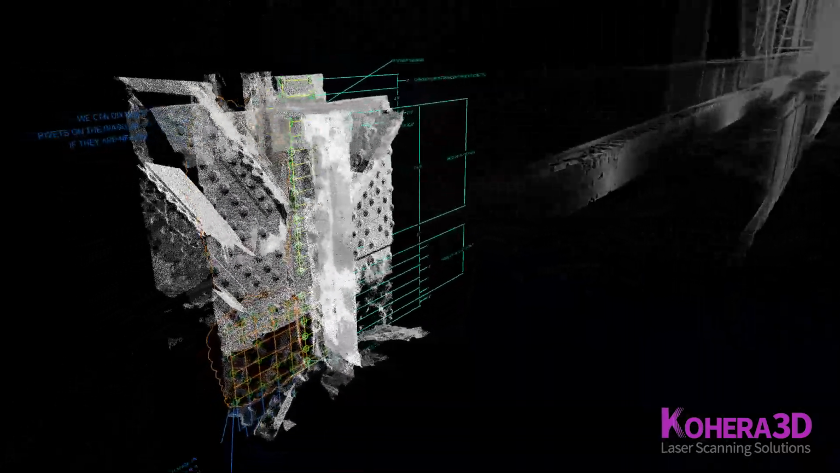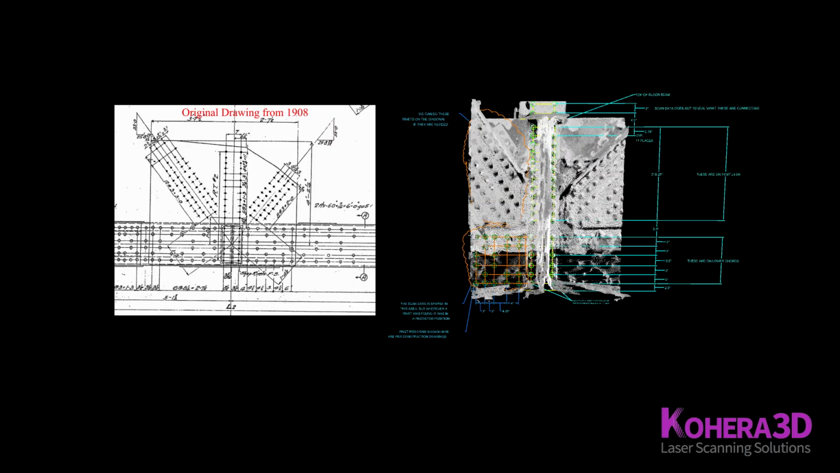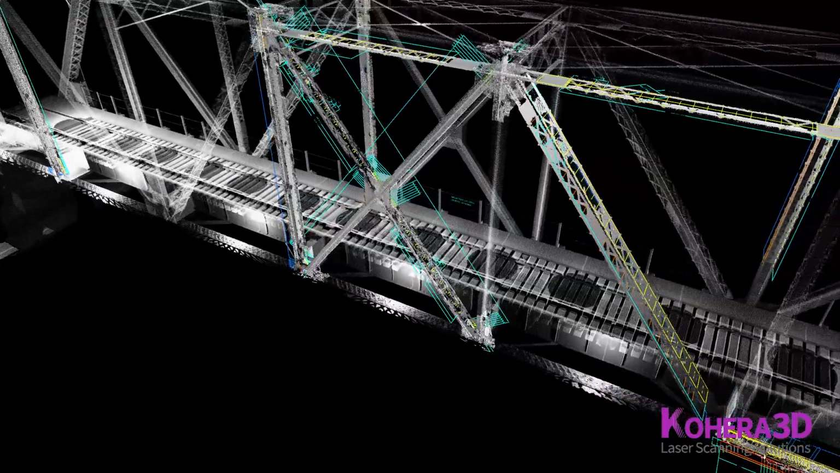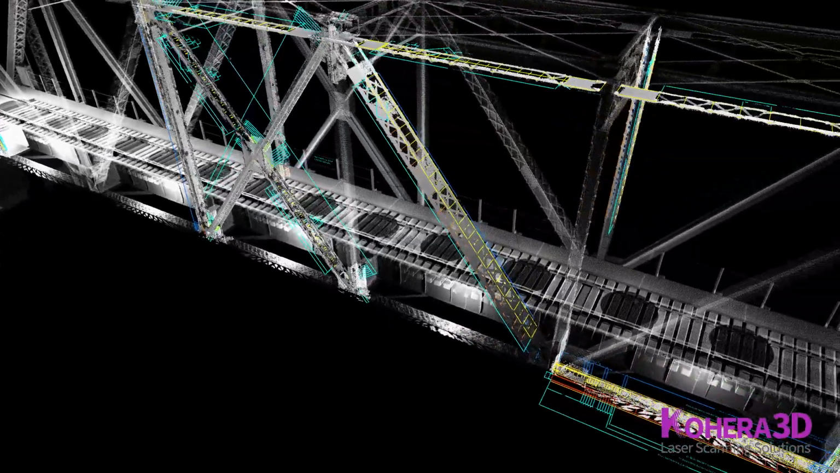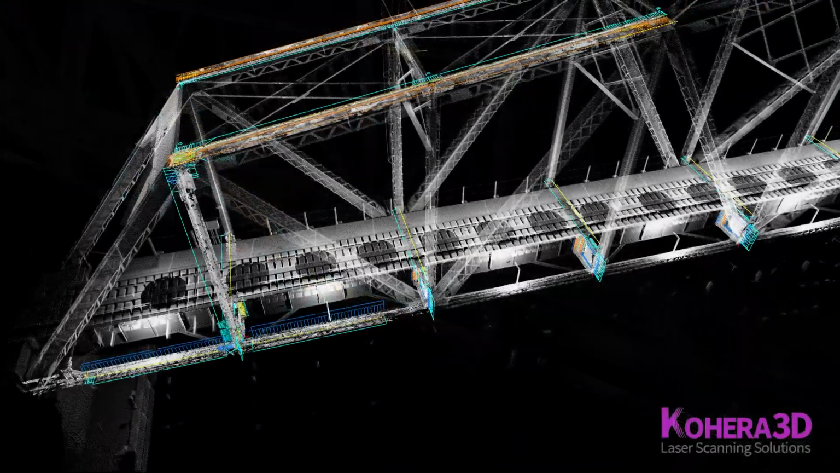Scan data allows a laser scanning specialist to easily measure and compare these measurements to provide reliable and accurate field verifications. Approximately 3,000 field verifications were compiled and placed on multiple CAD drawings for shop fabrication.